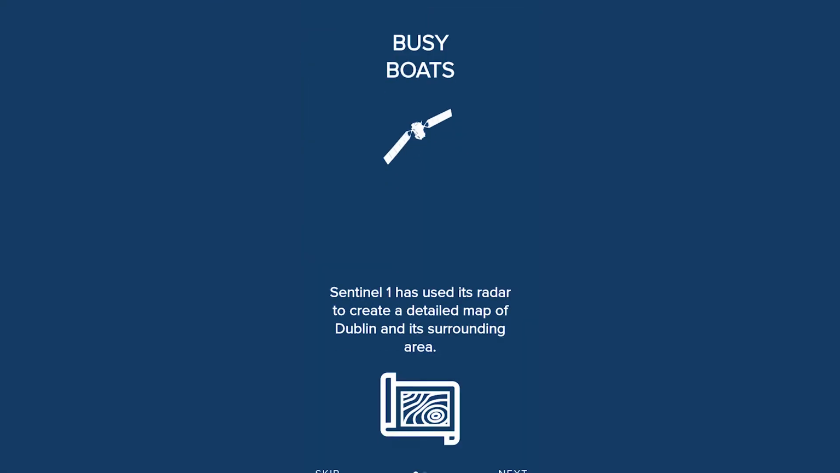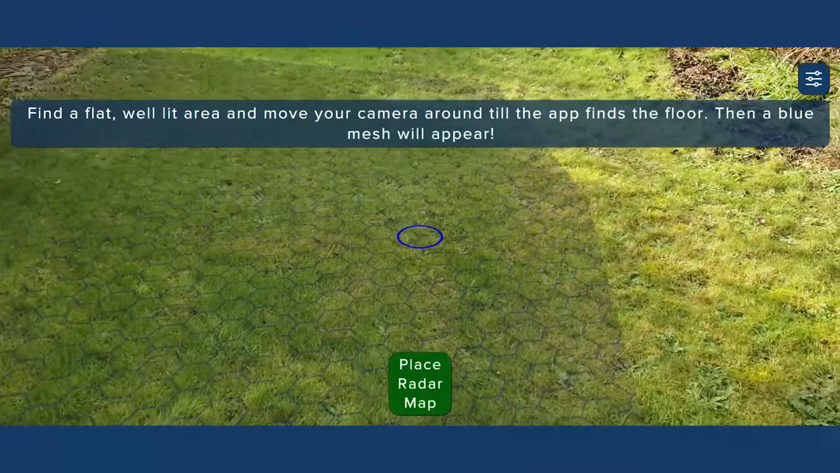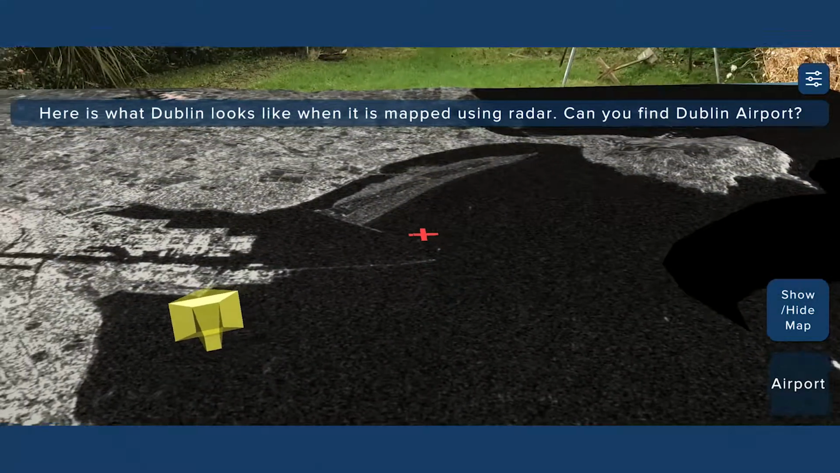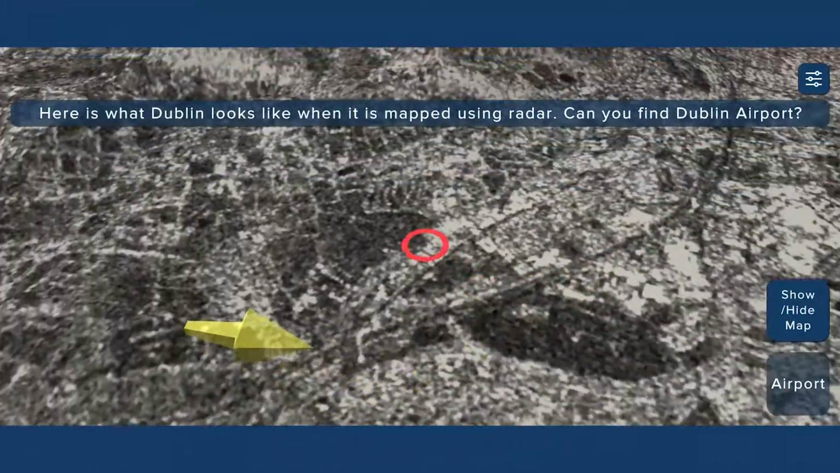In our Busy Boats challenge, students must explore Dublin Bay as mapped by the radar on the Sentinel-1 satellites. Large water areas, boats and oil spills are easily identified by radar, as radar measures how rough an area is.